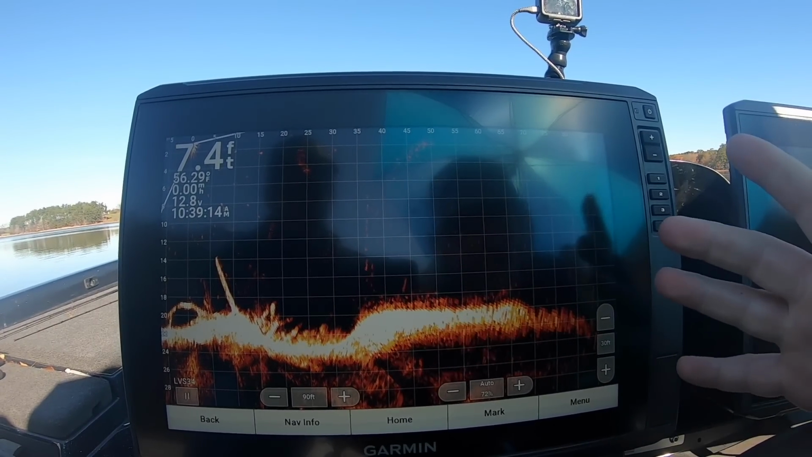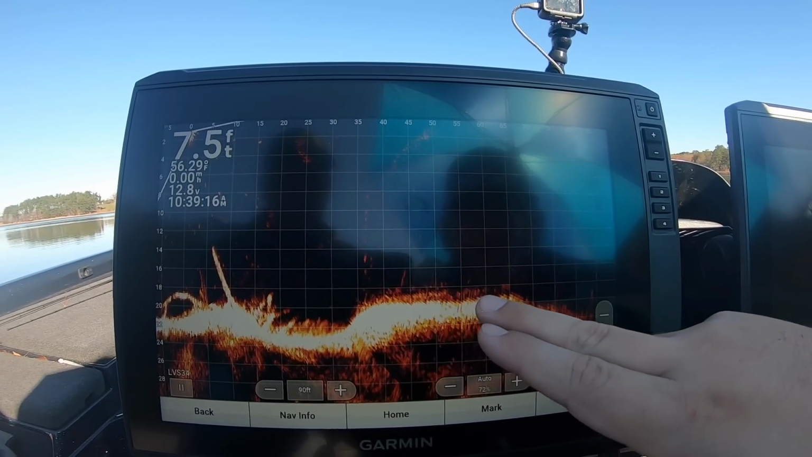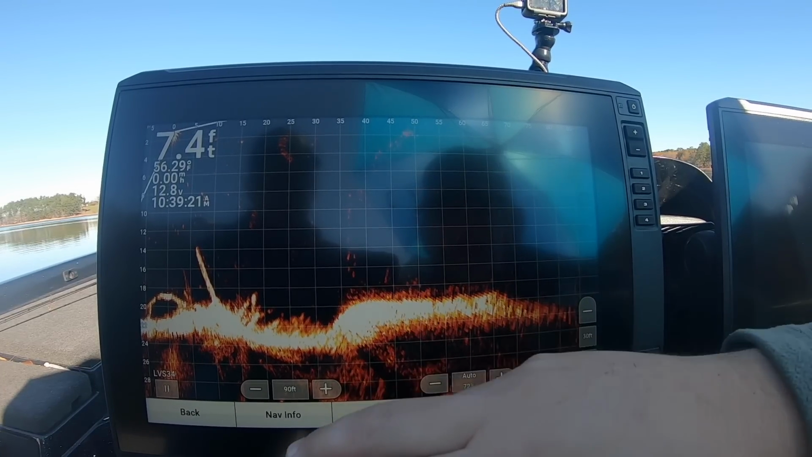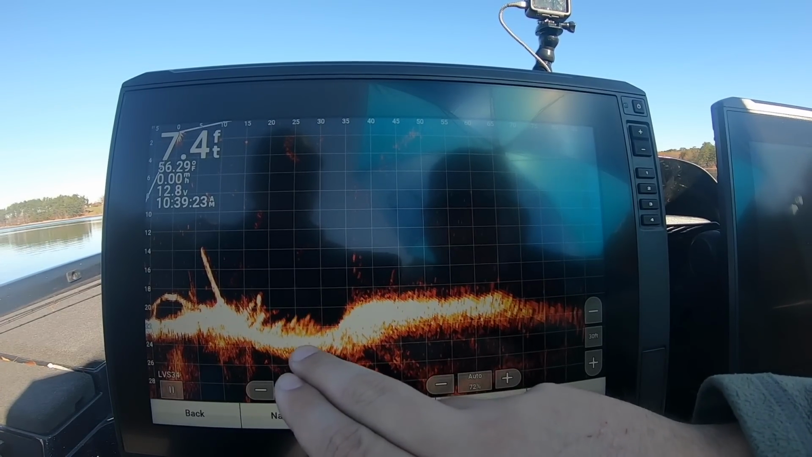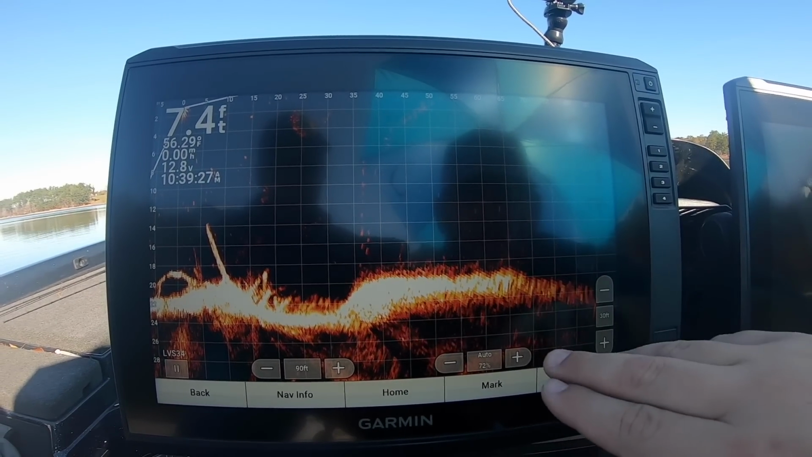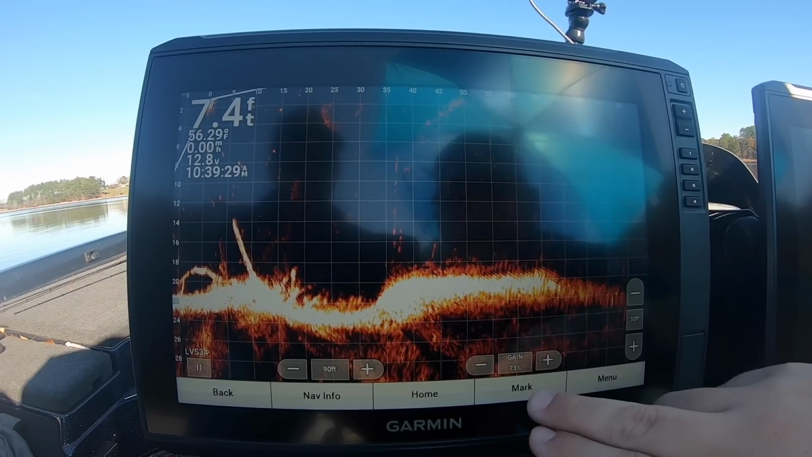So you see now, you got your bottom good and defined out here, and for 22 foot, we're seeing it all the way out here to 85, 90. You see your brush good here. You see a little bait down here twinkling in the bottom of the creek bed. So from there is where you start to play with your gain.